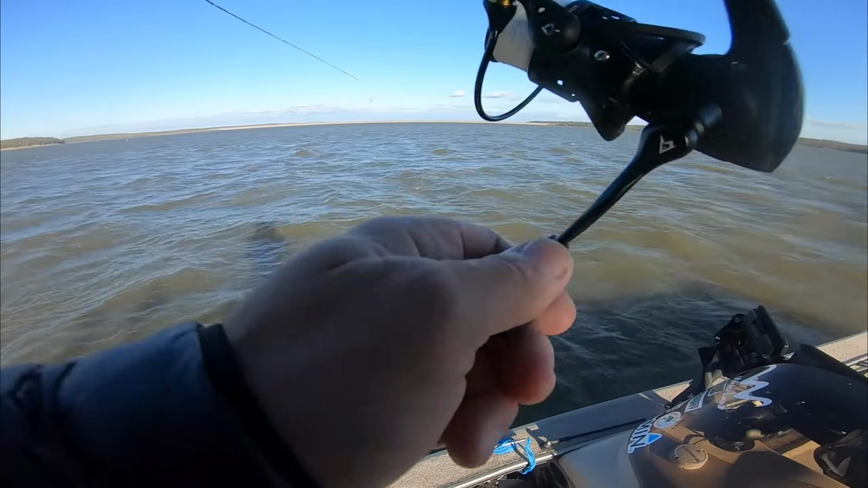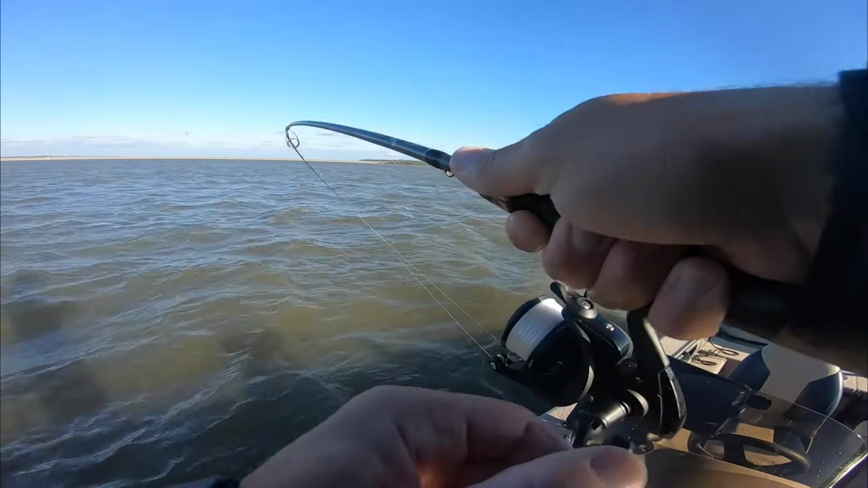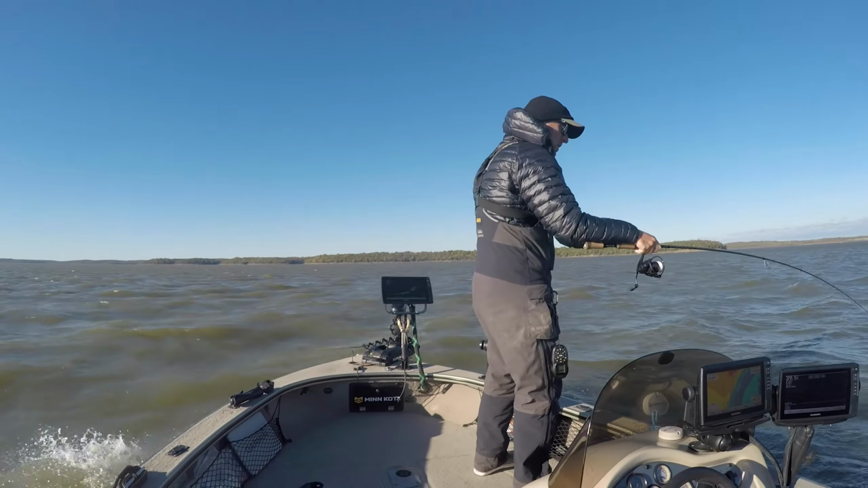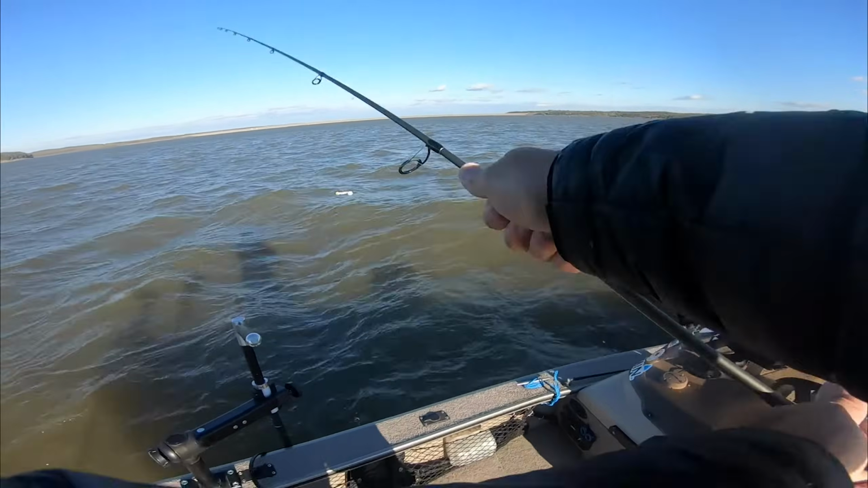This one feels bigger unless he's hooked weird. Can't really tell unless it's a 37-inch walleye. Oh, he's awake now. Oh, that was the weirdest fighting little white bass I've ever caught. Wow, that was strange.